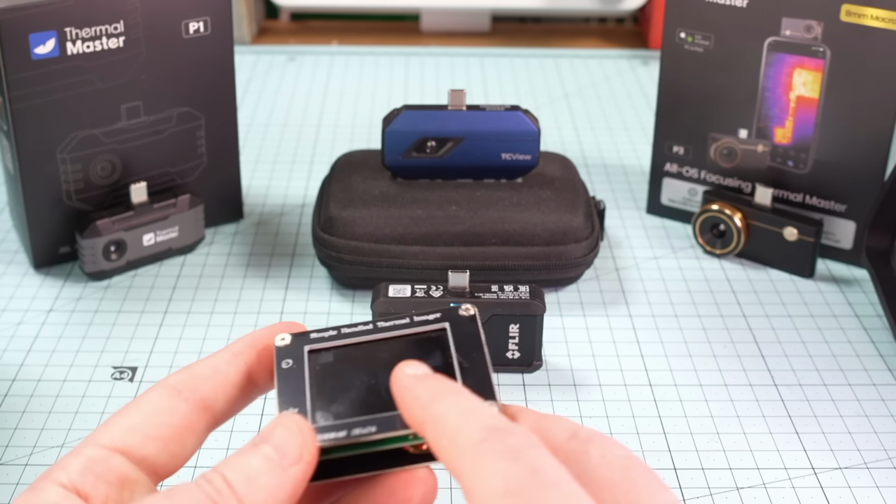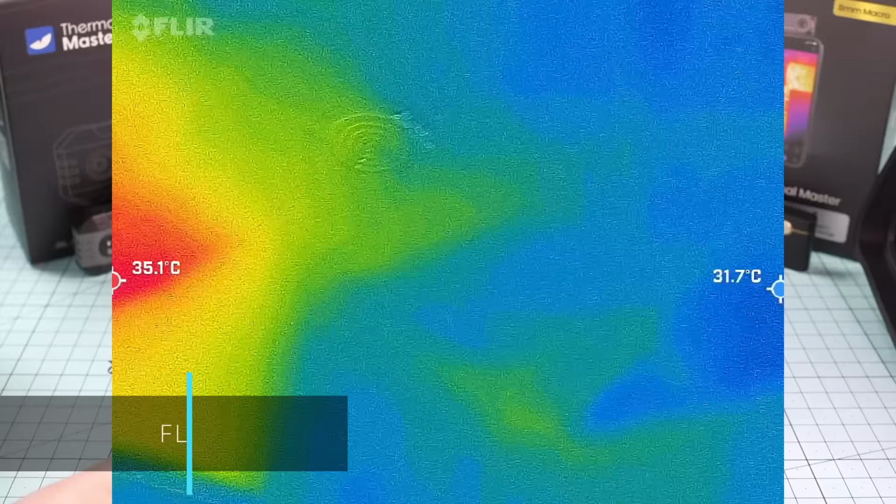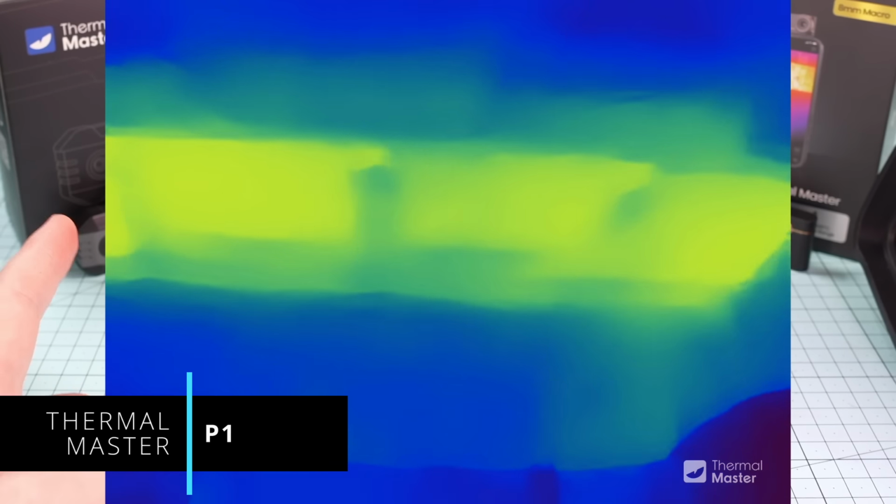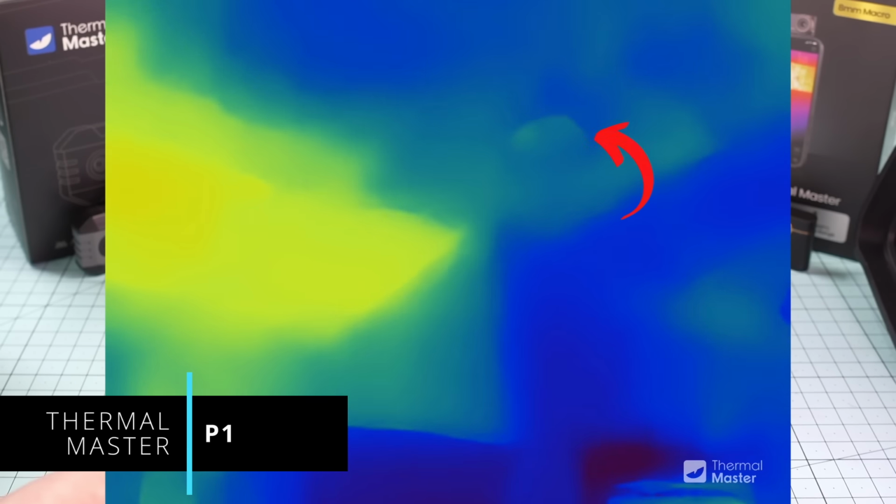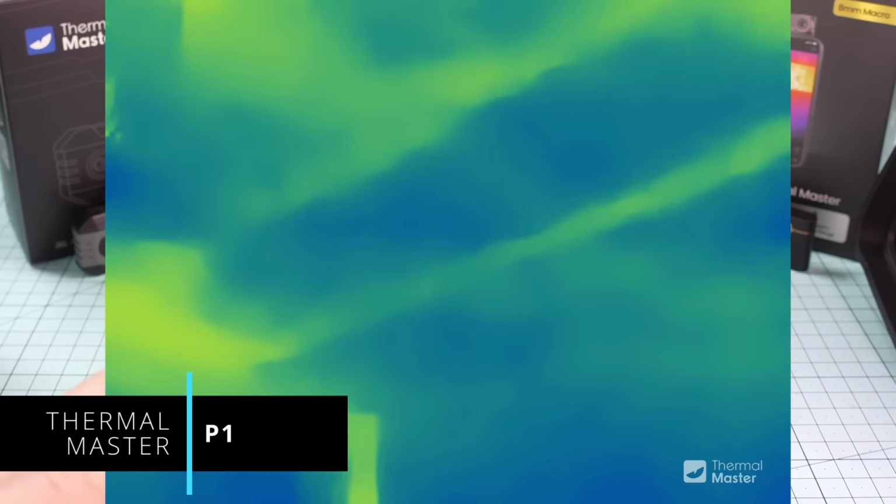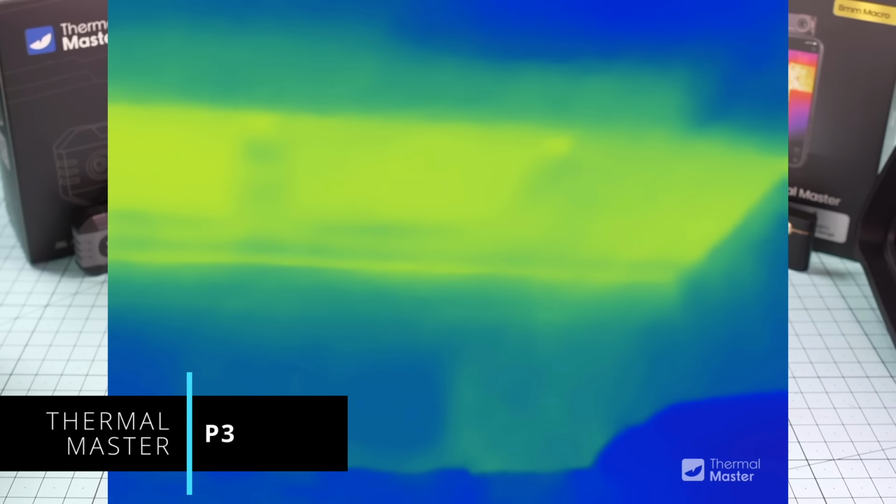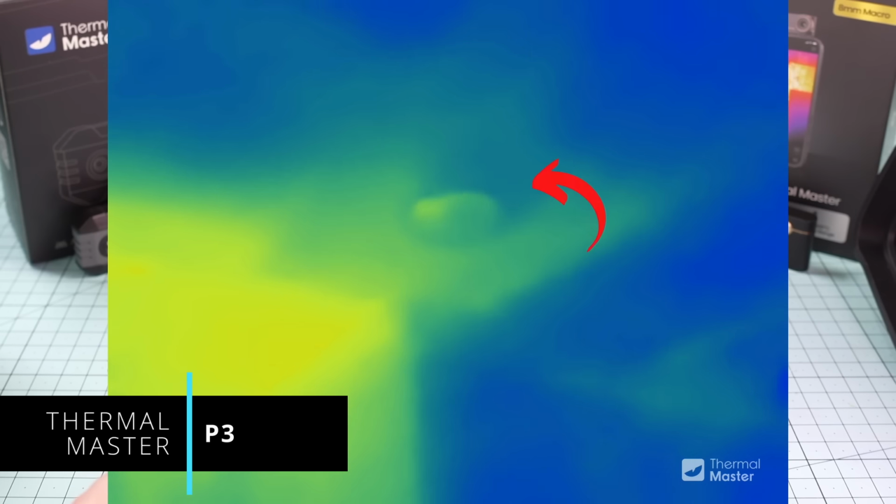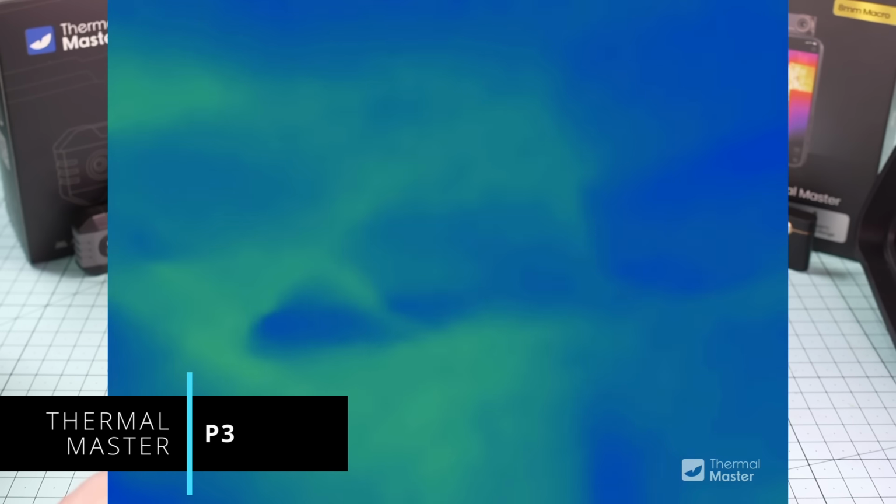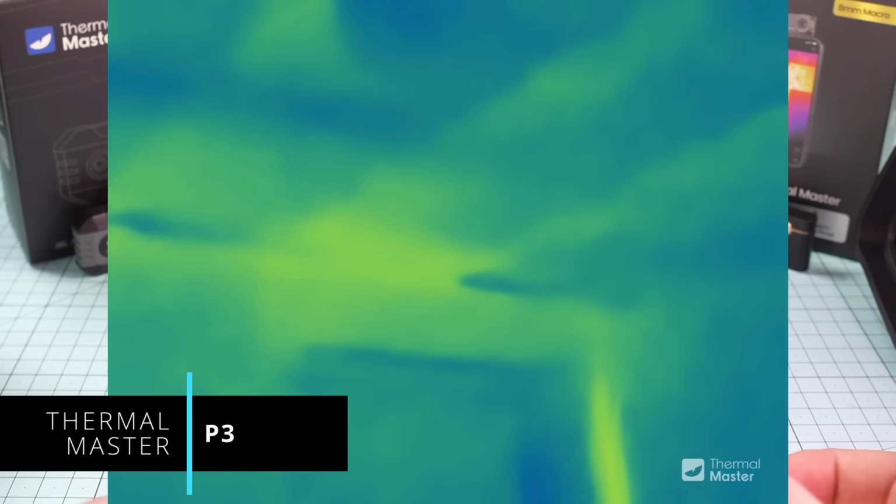Though notice how it can't see the round duct like the Thor did. Those lines that it is seeing, that's just the regular camera adding edges around everything that it can see. The P1 does much better, can start to see the frame. It's just starting to pick up the duct, and we can certainly start to make out some of the frame in the rest of the room thanks to that better sensor. Moving on to the P3, and it's looking way better. We can see the duct perfectly thanks to its 35 millikelvin sensor, and the frame is just in X-ray vision mode, very similar to the Thor.